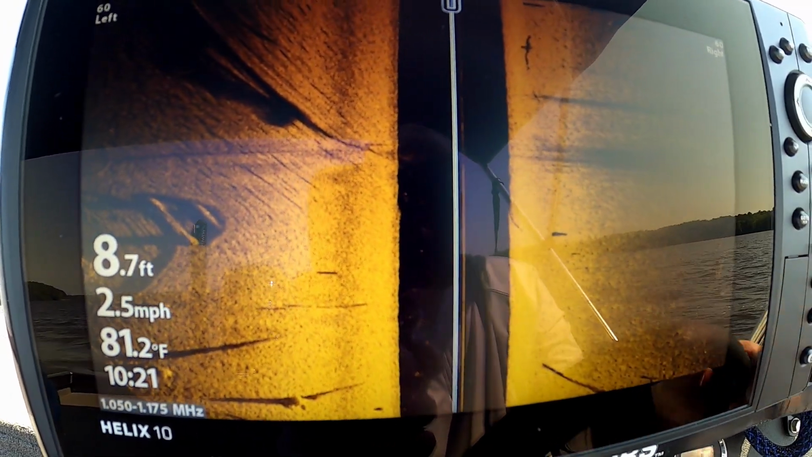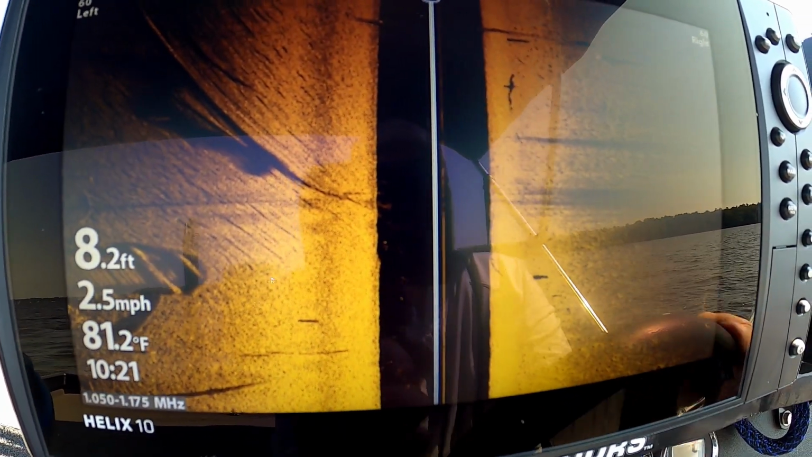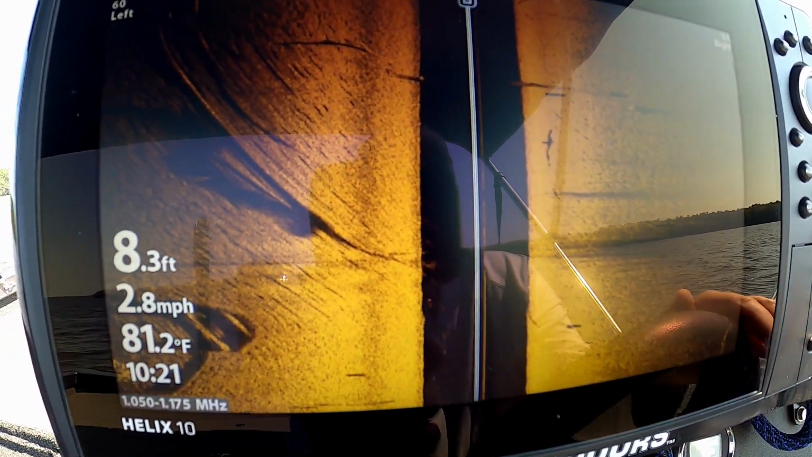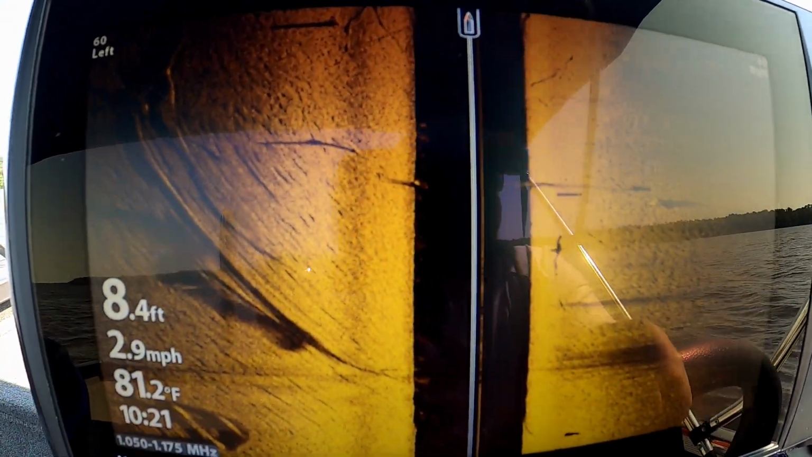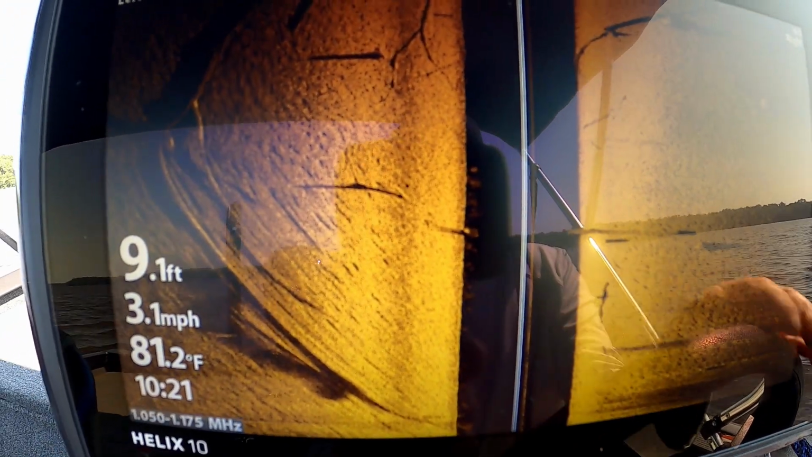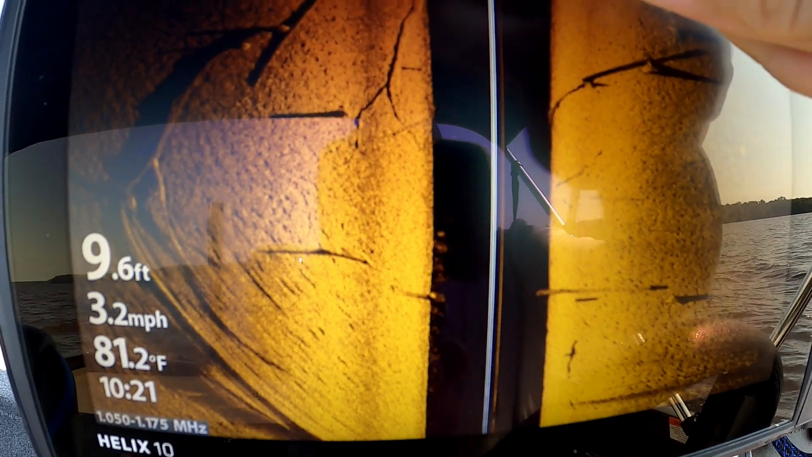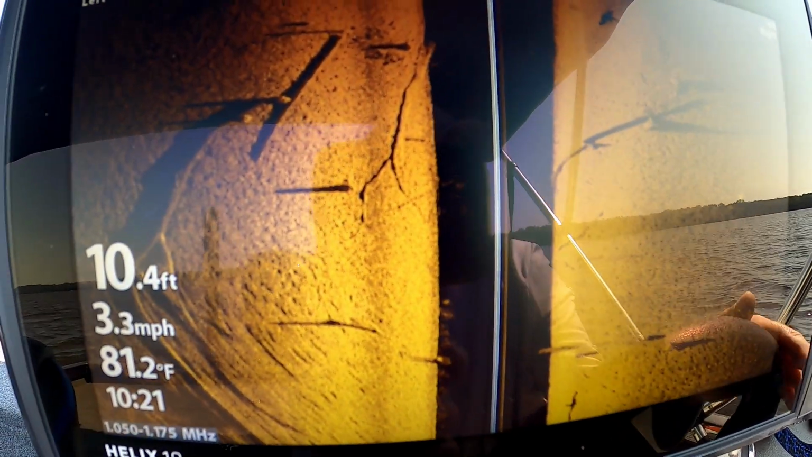And sometimes it makes a difference what angle you look at these fish, whether you're looking off the ledge at them or up the ledge at them. Sometimes you can get a little better picture if you make a pass or two by them. All right, might be a couple fish right here on that stump right there.